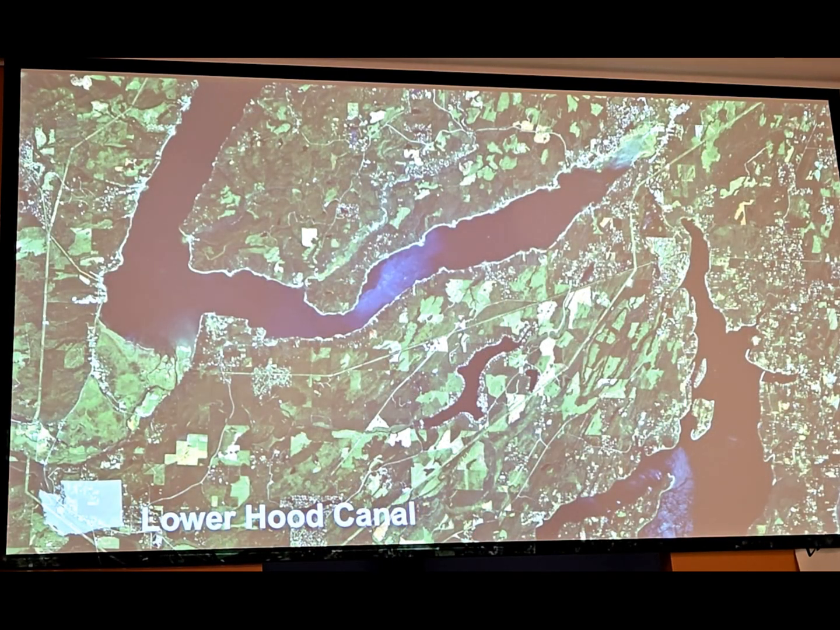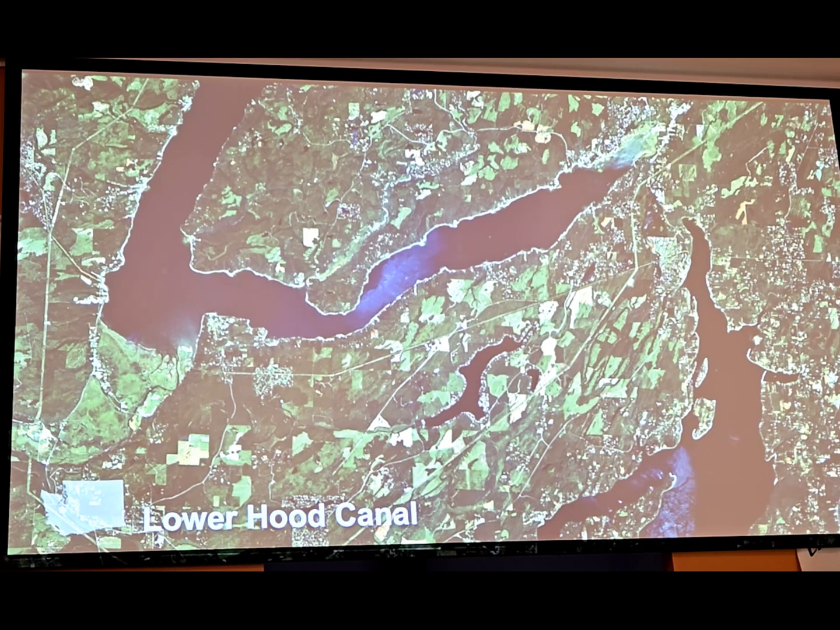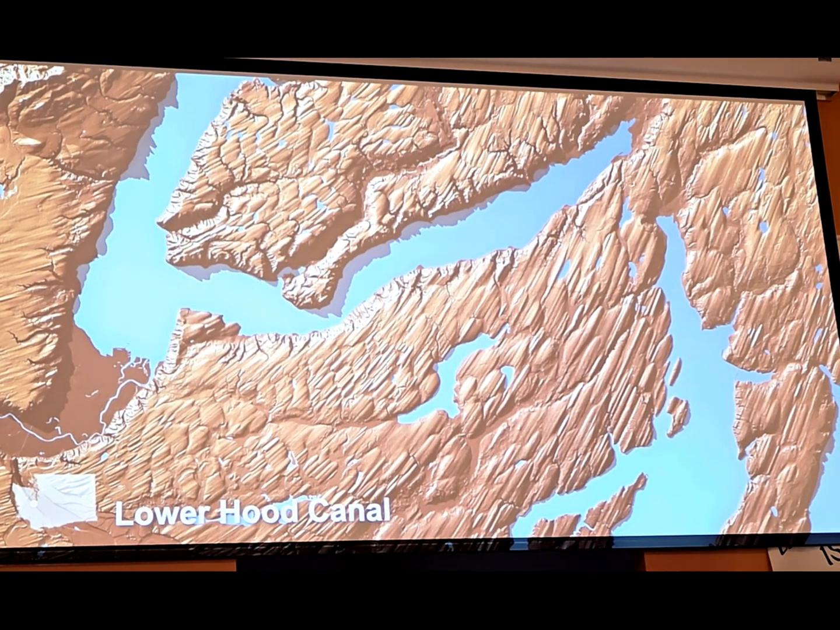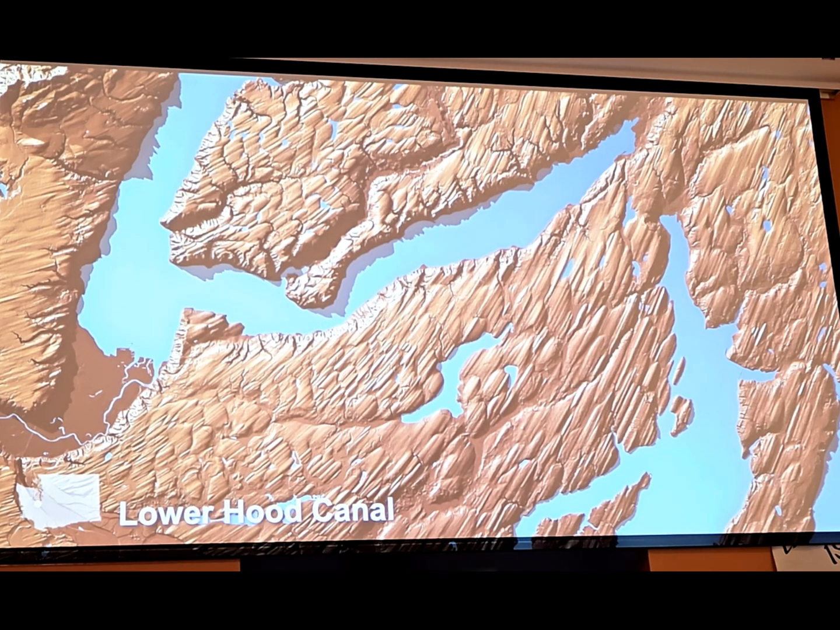So as the glacial ice scraped across the land, it also left fluted ridges, which are also known as drumlins in much of the Puget Lowland. So this is an aerial photo of Lower Hood Canal, and here's a view with LIDAR. So you can really see those glacial lineations across the land, really vivid.